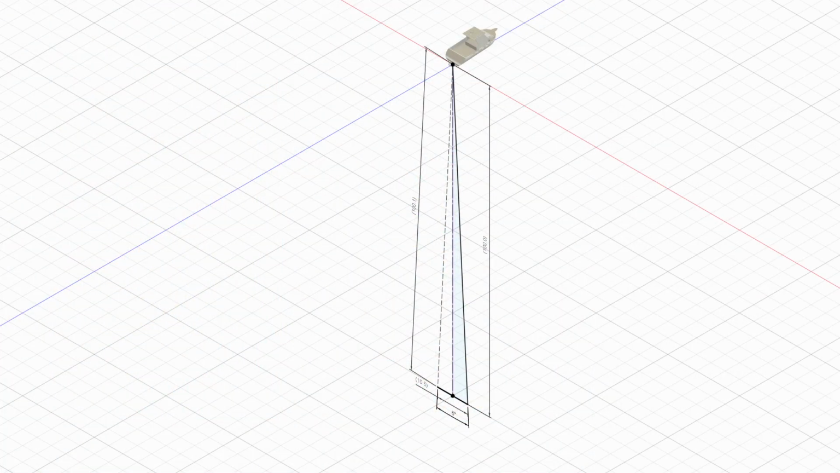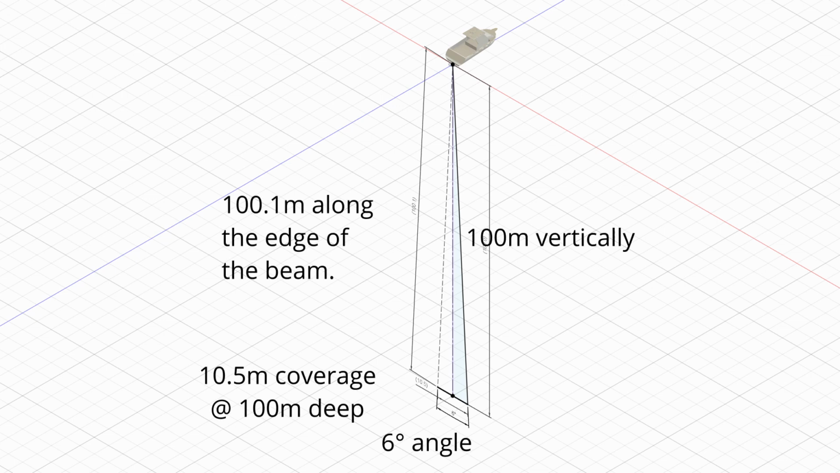There's also what's known as the shadow effect on any 2D transducer. In this image of the 6-degree beam, the seafloor is at 100 metres directly below the centre of the transducer. Because the beam diverges at 6 degrees, the signal on the edges of the cone has to travel 100.1 metres to reach the seafloor. The 0.1 metre difference shows as the red line on your sounder, or depending on your colour palette of course. On mine it shows red.